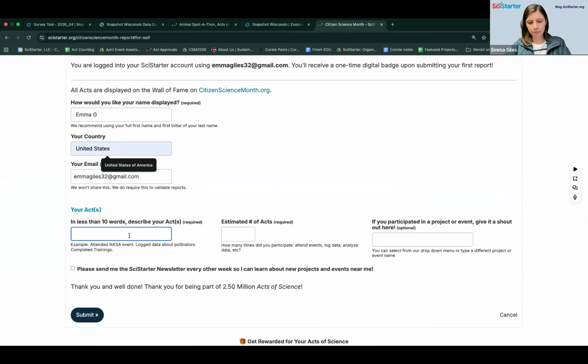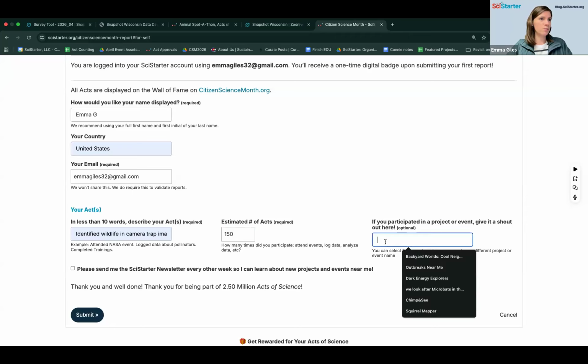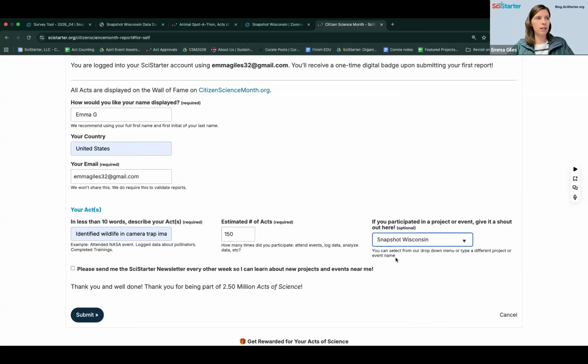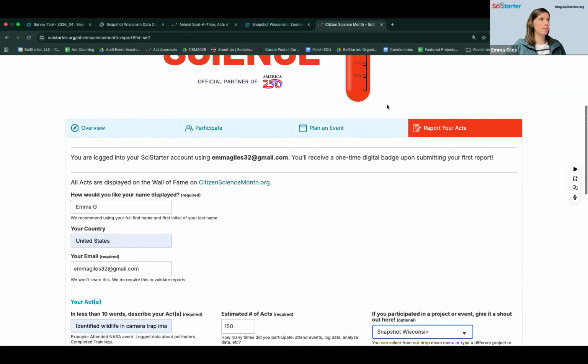And then I describe, let's say, identified wildlife in camera trap images. I wrote that earlier, so it stayed for me. And I did this during this event, and between 2 hours, that means I did 150. That's not true because I've been distracted and conversational, but I will do 150 before the end of this month, that's for sure. And then I will specify which project it was for, and if it shows up, that's super helpful. Snapshot Wisconsin. And then once I click that, I can just hit submit. This is a fake made up thing, so I'm not going to hit submit, but you get the picture.